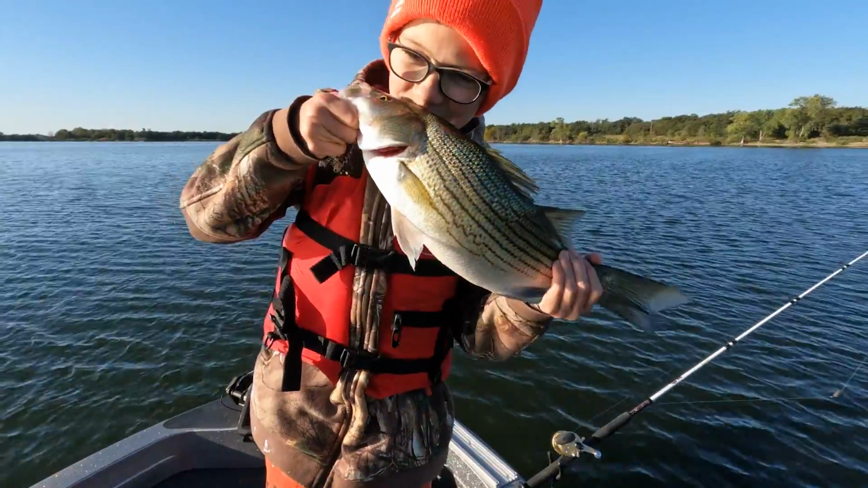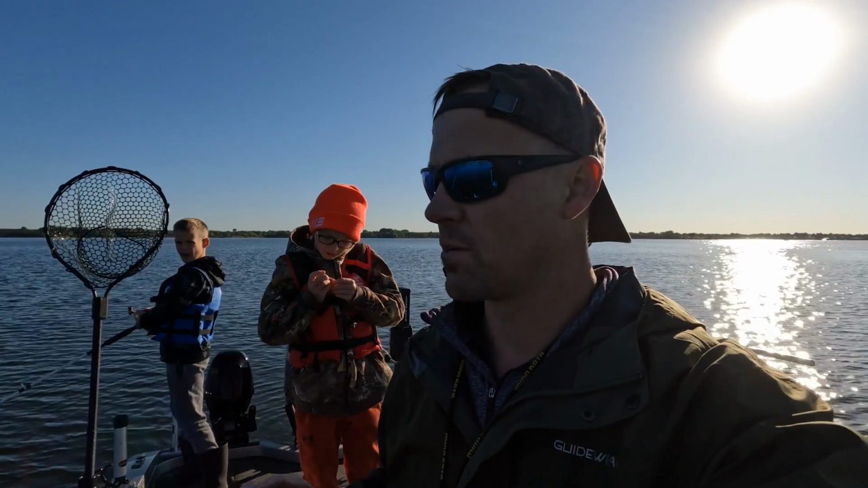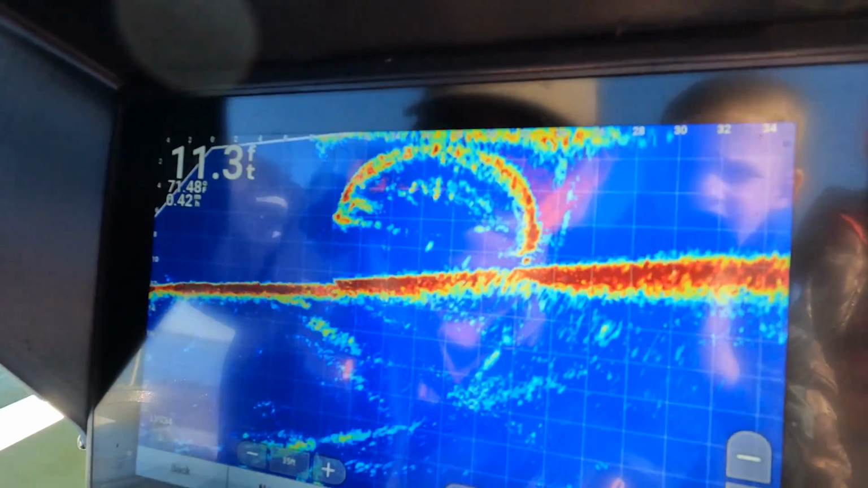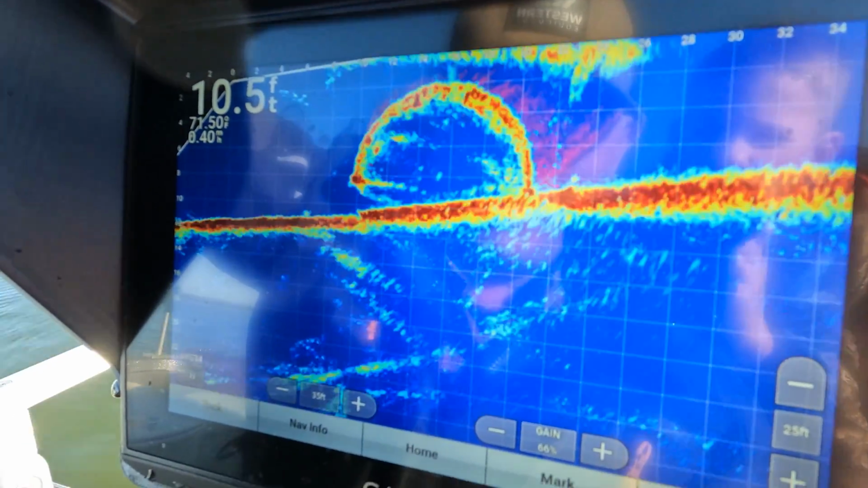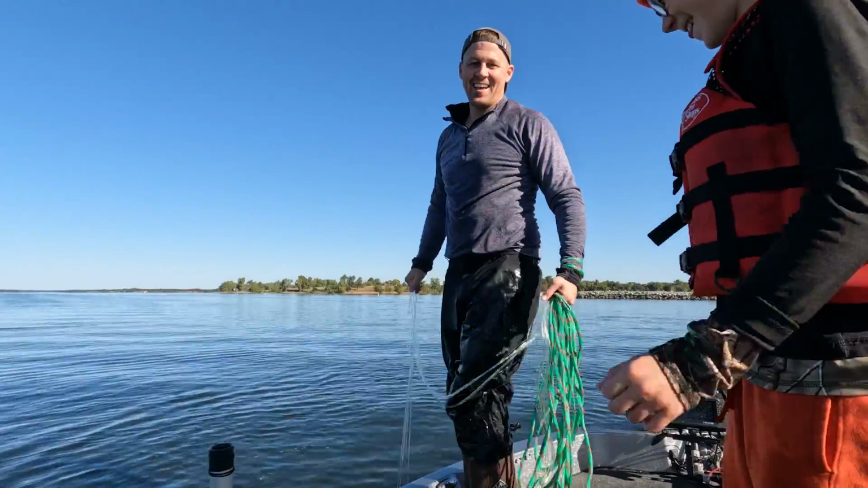We are completely out of bait, so we're gonna go catch some more bait. Hopefully we can catch some smaller bait to catch some of these sand bass that are biting too. You should have got some. Oh, yeah, you got. Let it go down. Oh, boy, Dad, you got. Okay, now net. Pull it in.